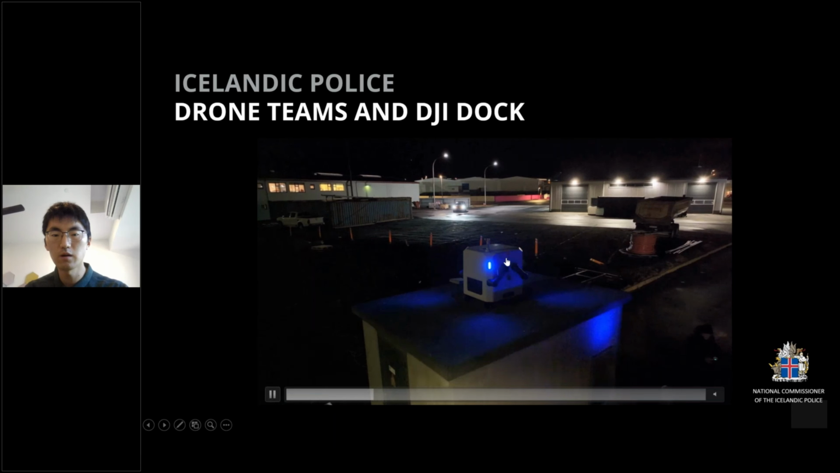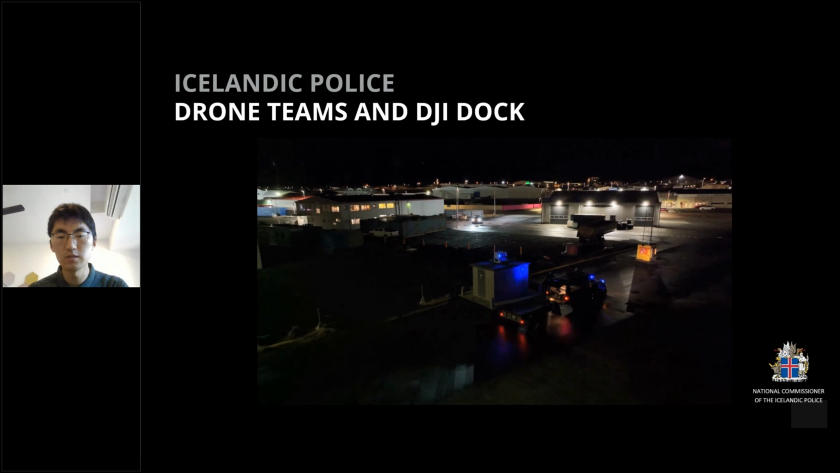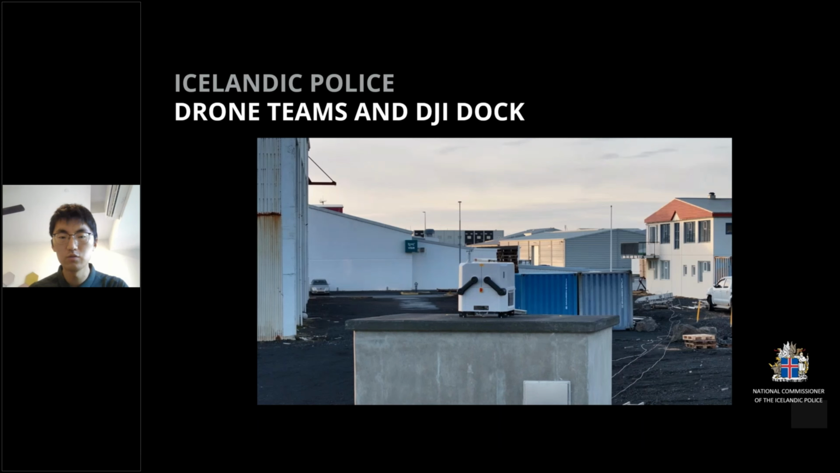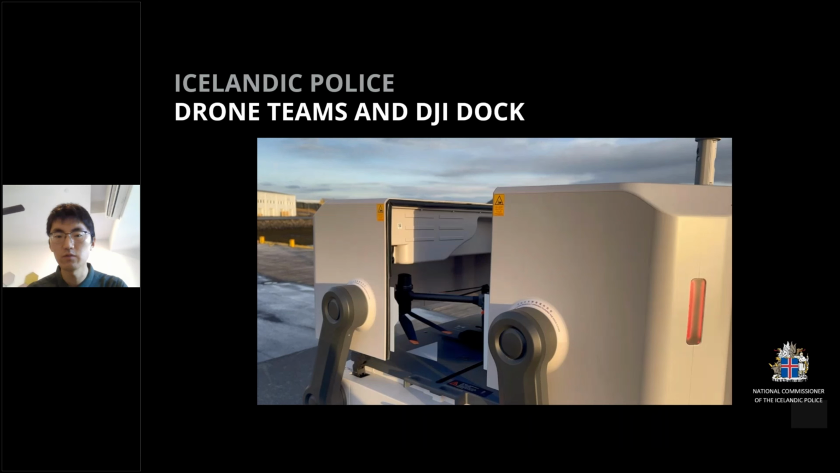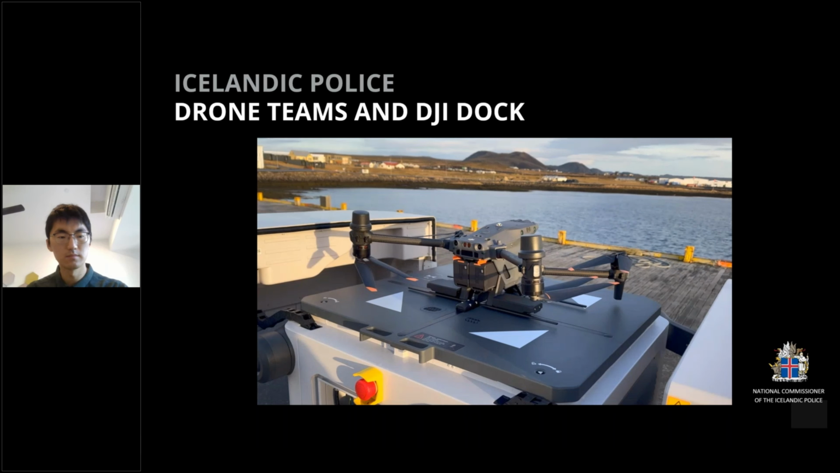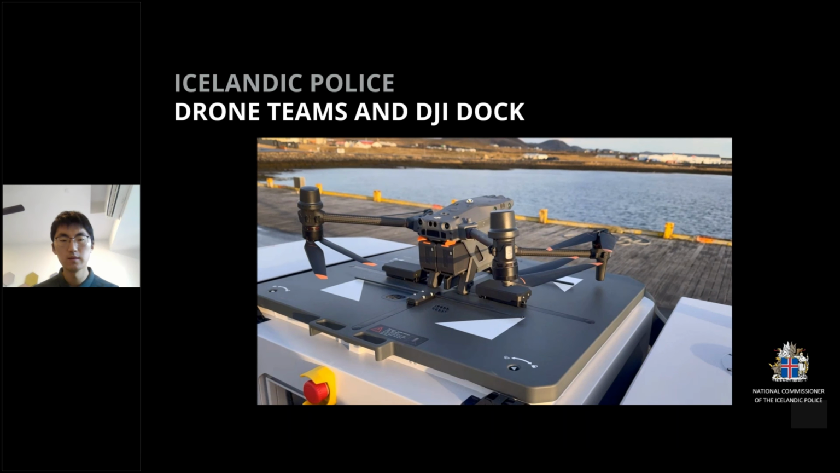They put the Dock 1 in some remote areas. This means if they have some emergency situation, the place officer doesn't need to go to the site. They can quickly activate the Dock 1, take off the drone, and do some first response. So we can see in the video how they are going to deploy.